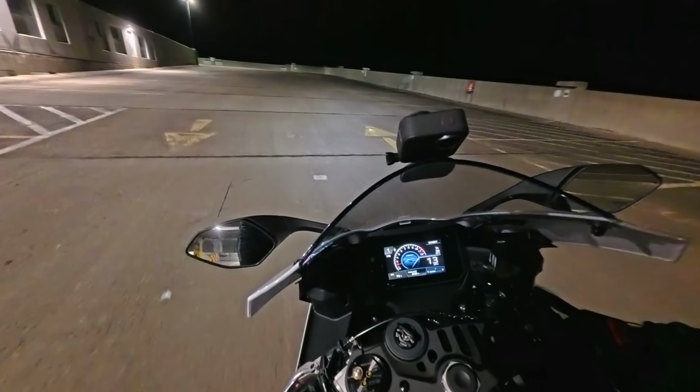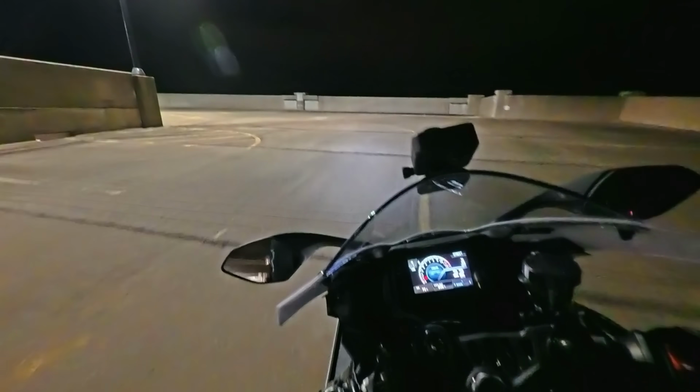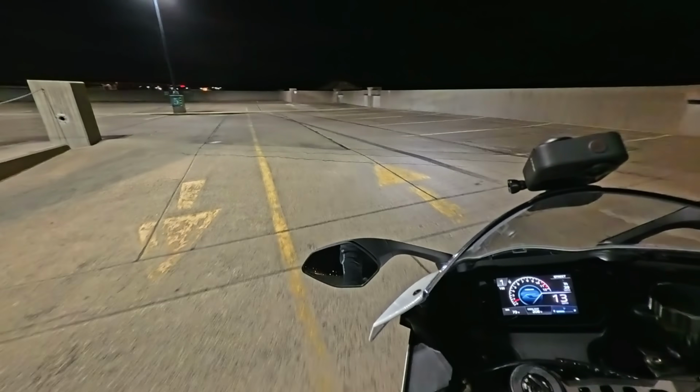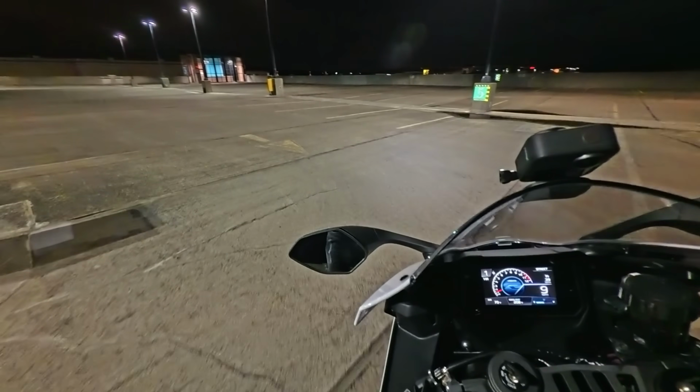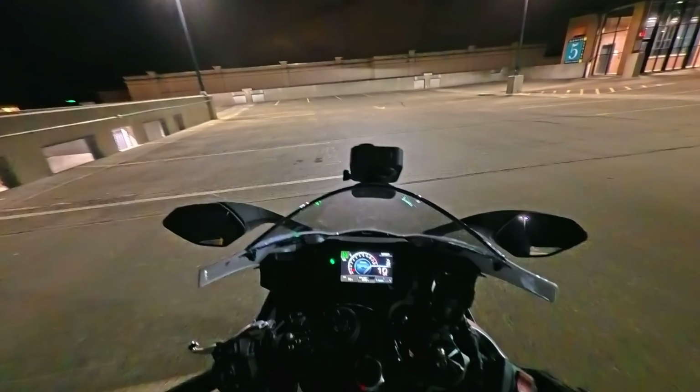Alright, let's get you up here. I just wanted to come up here for a little photo op. That's kind of what I've been doing with the R9 tonight, because I figured I won't have a chance to have it out on a night rip like this for quite a little bit, or at least an excuse to have it out on a nice little night rip like tonight.